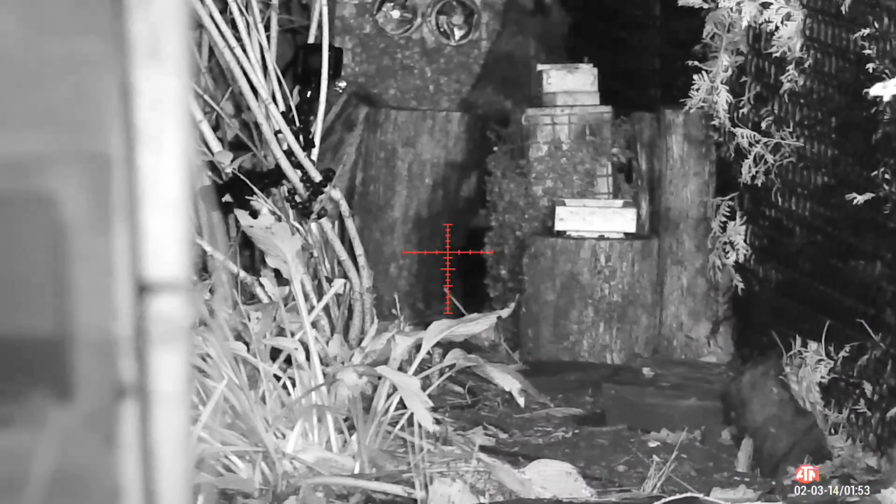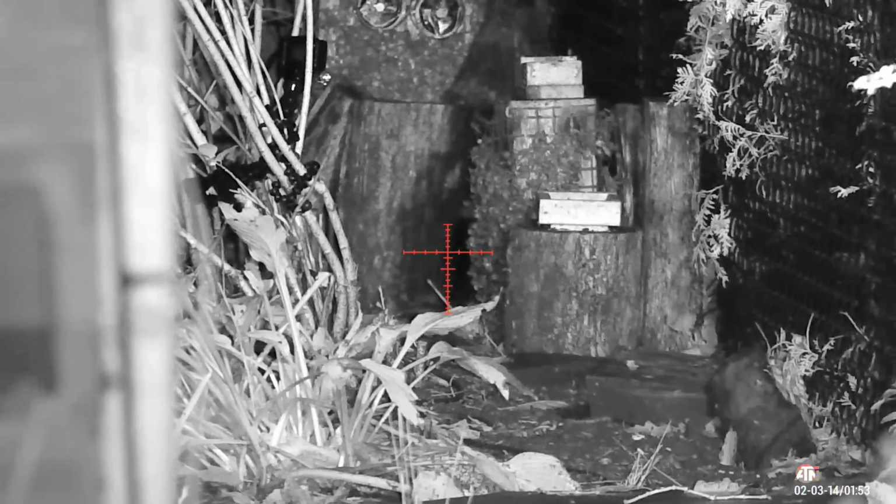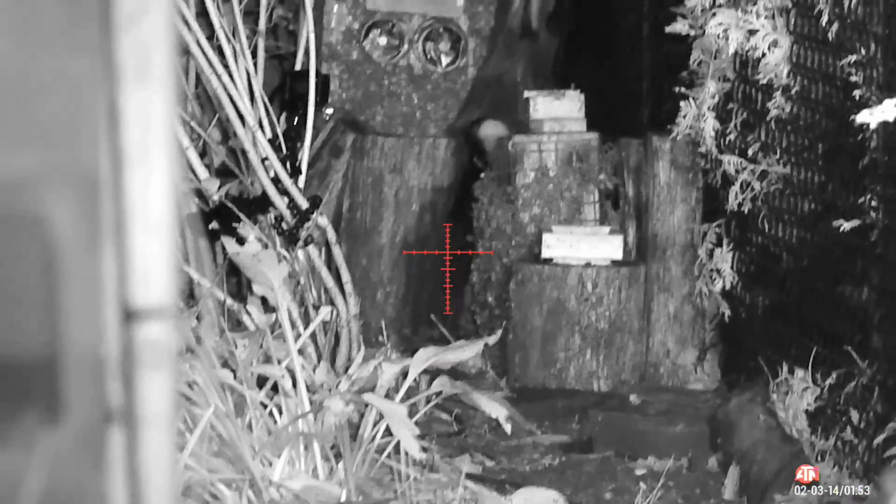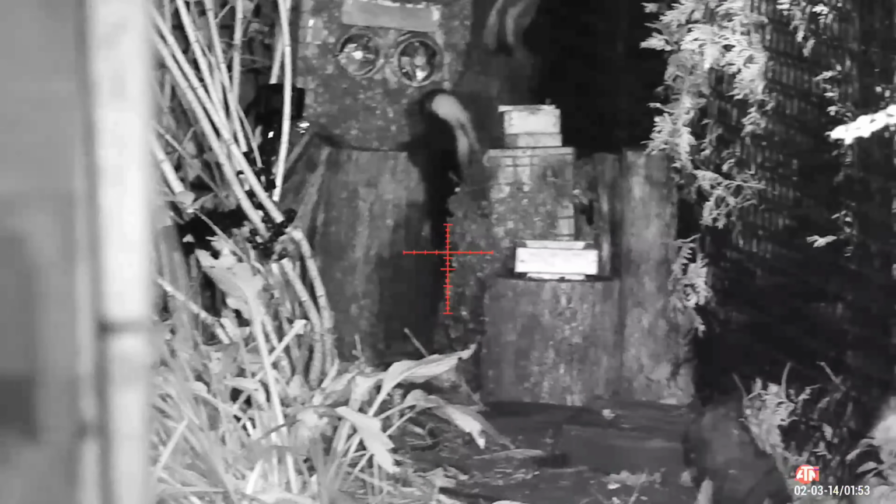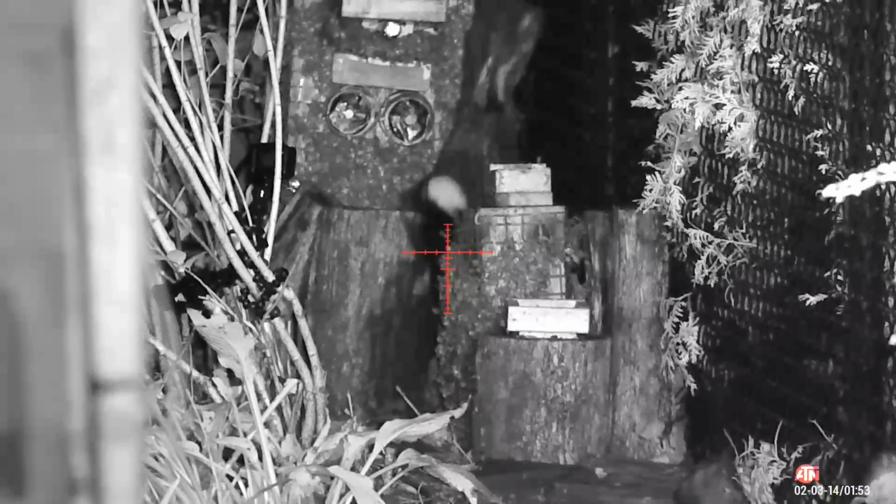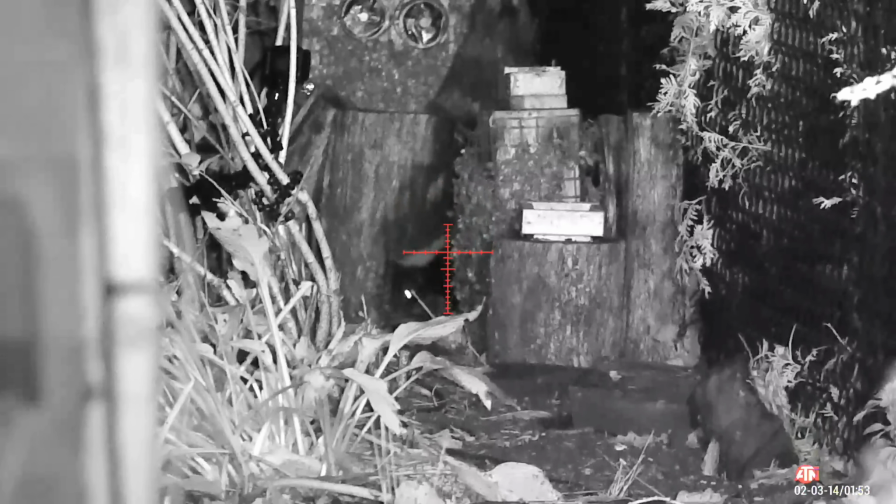This next one, I had to thread the needle a bit through the plants. I've had a ton of experience dispatching skunks with an air gun, and one of the things that takes a little bit of practice is picking up where that shoulder is. The legs are really short, and being dark black, there isn't much contrast, especially at night.